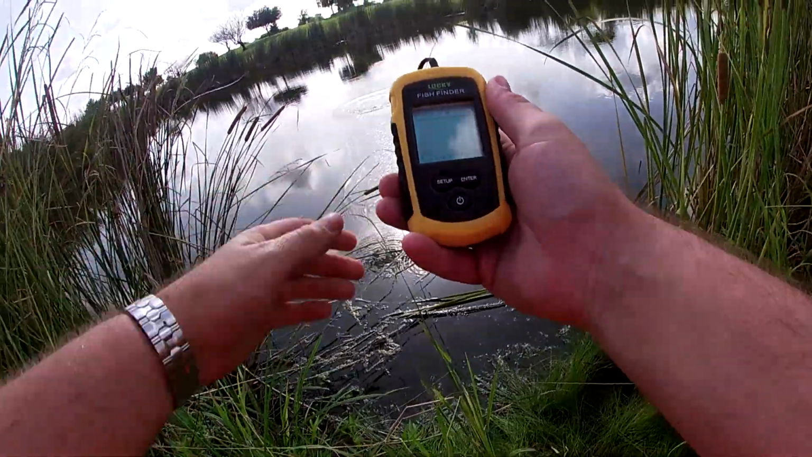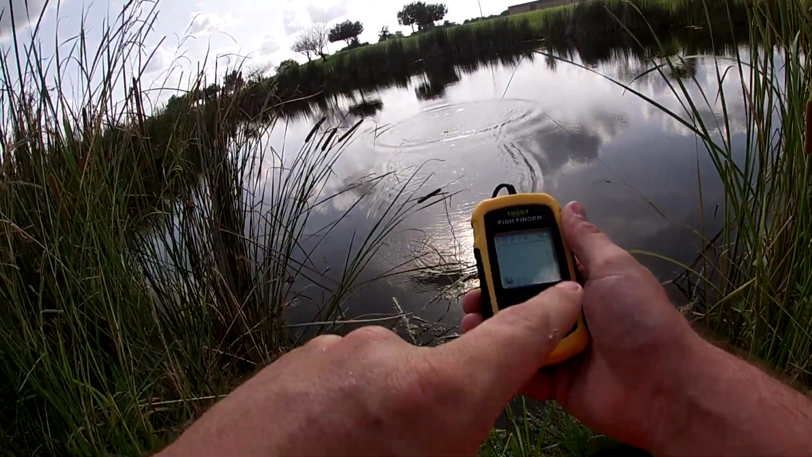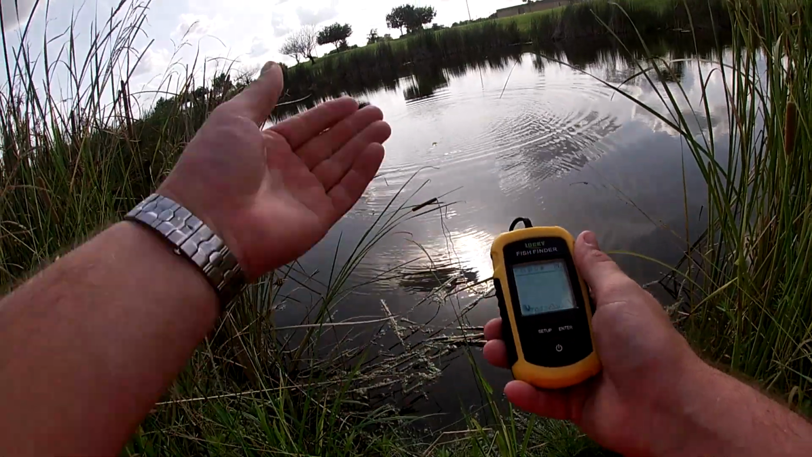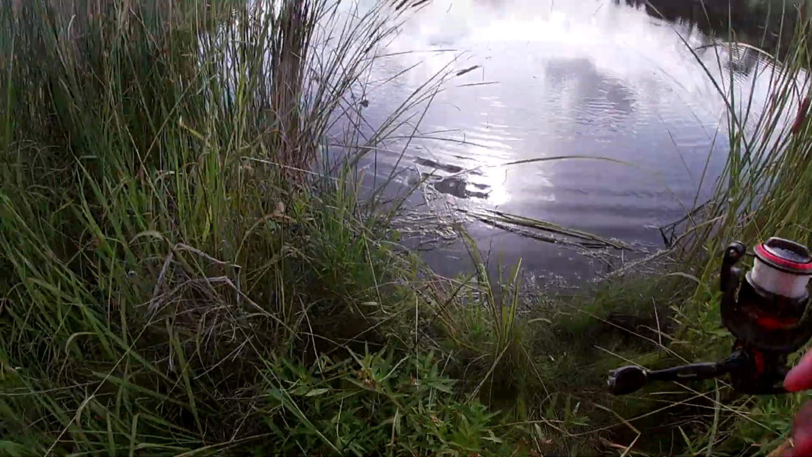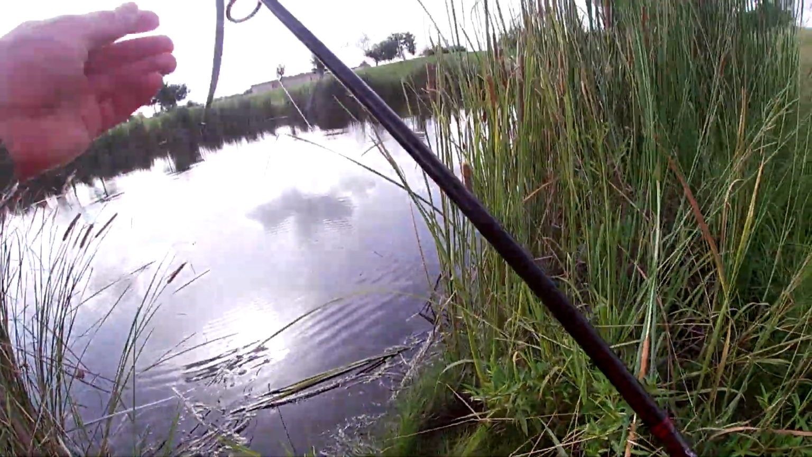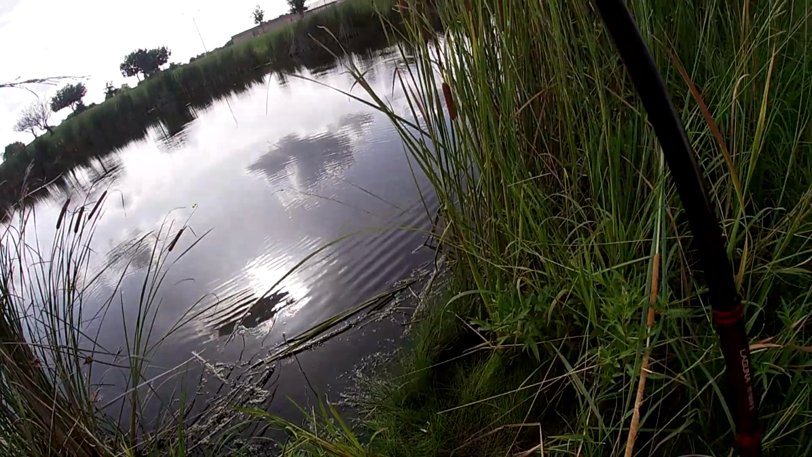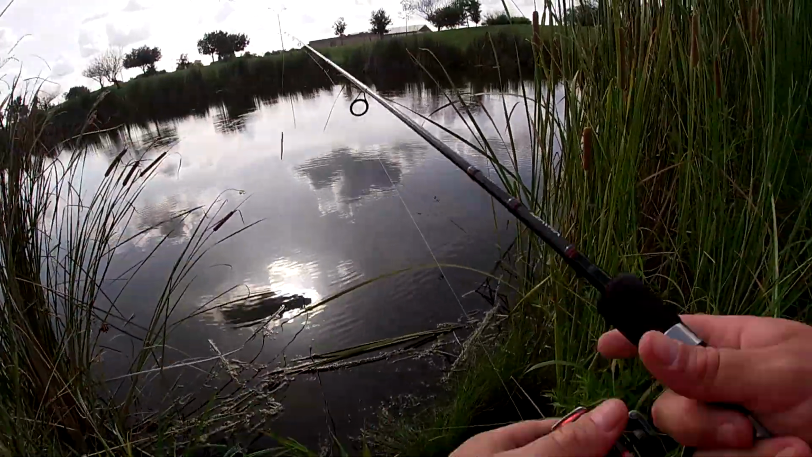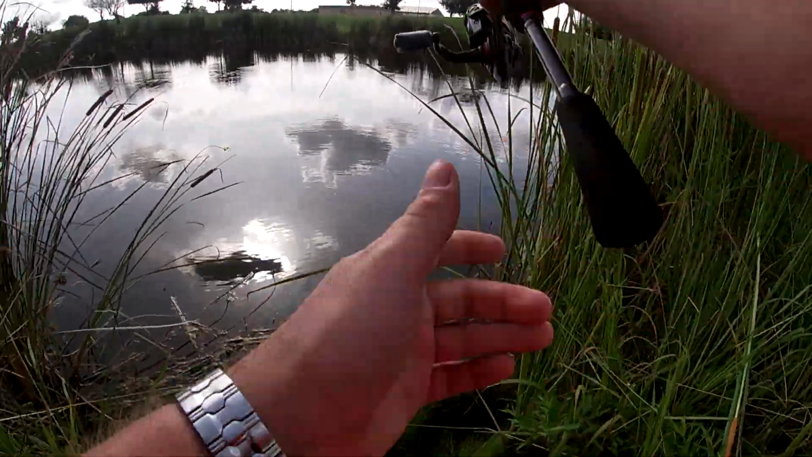There we go. And then as soon as it hits the water, oh, it's actually 1.6 right there. So it's fairly deep out there. 1.5, 1.4 as it gets closer to the bank. But it's not showing any fish. Of course, there wouldn't be any fish in the area if I made that big splash like that. But I'm hoping to catch one and swim it under the radar to see if it picks it up.